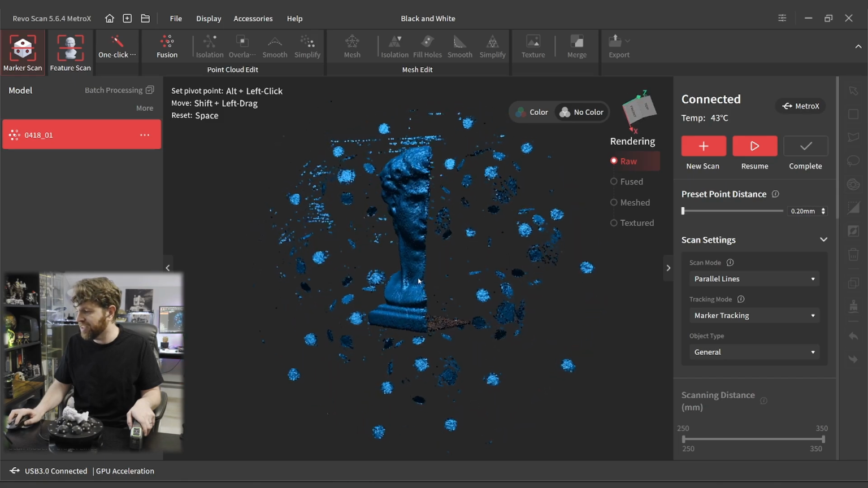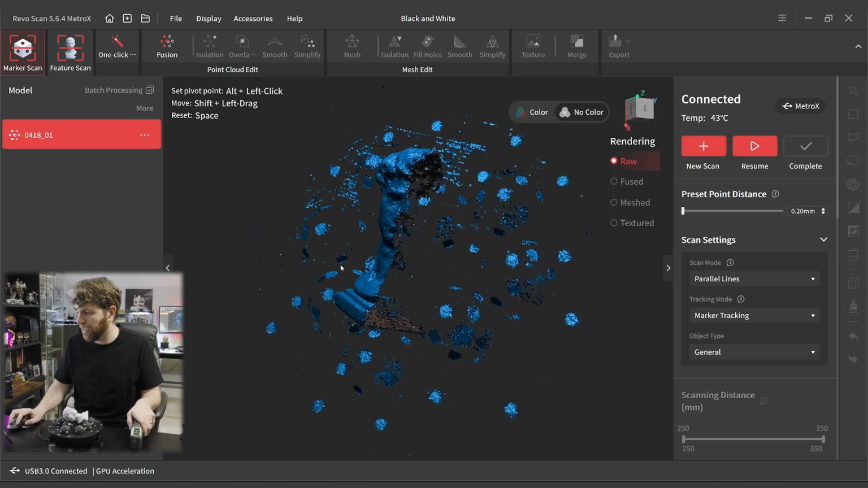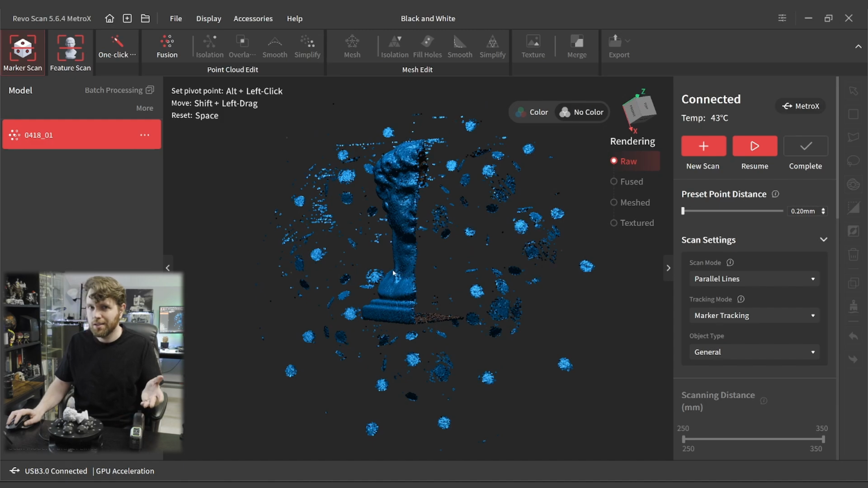All right, so you can see here, we totally did not get any of the black half of David. We knew that was going to happen. We have the worst case scenario here in terms of the subject. That's okay. We can come in.